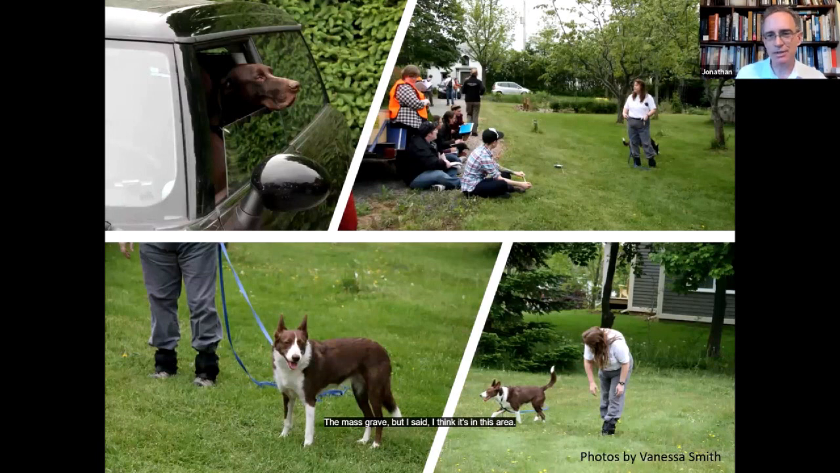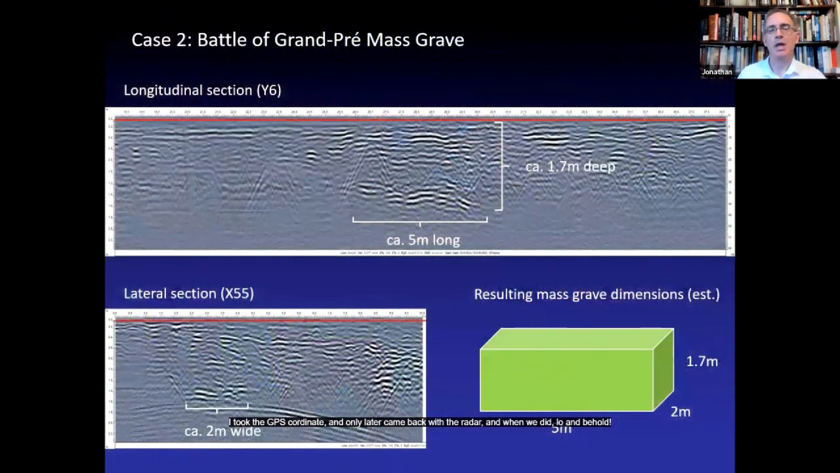So these dogs, I didn't tell them precisely where I thought the burial was, the mass grave, but I said, I think it's in this area. And we let them and their trainers go out and do the work. And sure enough, the dog alerted and said, I think it's here. I took the GPS coordinate and only later came back with the radar. And when we did, lo and behold, in the area the dog had identified, there was indeed a very complex and lengthy planar reflector at some depth.